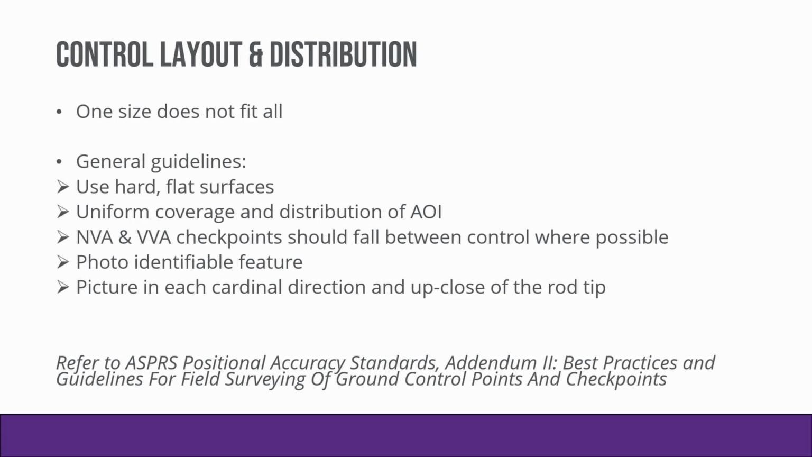Control layout and distribution. One size does not fit all for control for these types of projects. The number of control points and the placement of them is going to vary based on the size and geometry of the project that you're working on. The general guidelines: we try to use hard, flat surfaces. We want to stay away from inclined areas or vertical busts caused by curbing, anything like that. We want a nice uniform coverage throughout that AOI. And then we want all of our checkpoints to be spaced away from our control points. If we have them clustered up against the control, when we go to check the data against those validation points, it's going to start checking really well because it's right up against the control there.